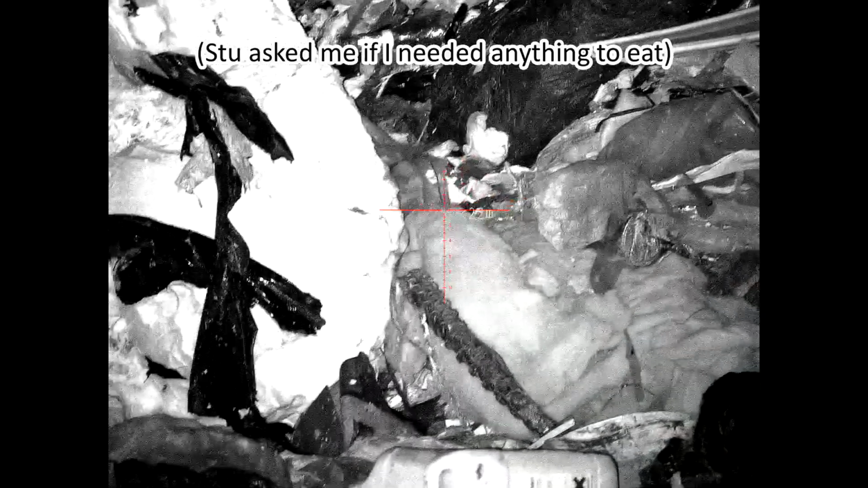Dump, dump, dump. Another one bites the dust. Sorry, I can't sing. Who needs food when there's this many rats to shoot?